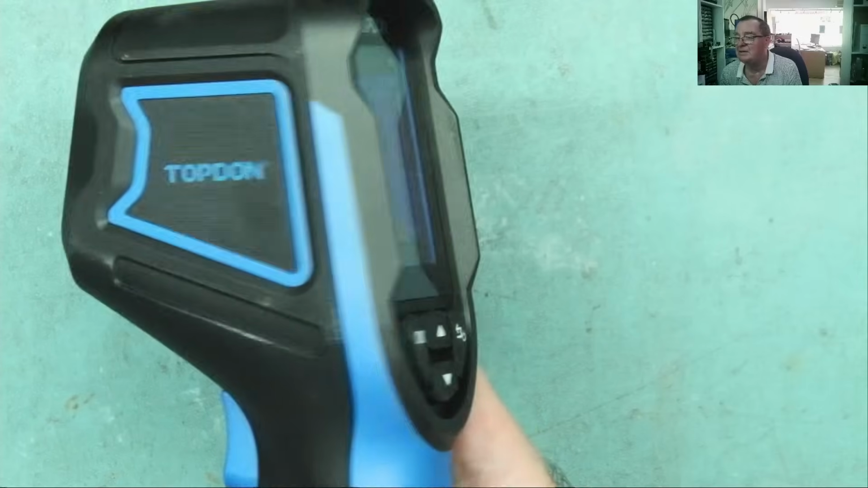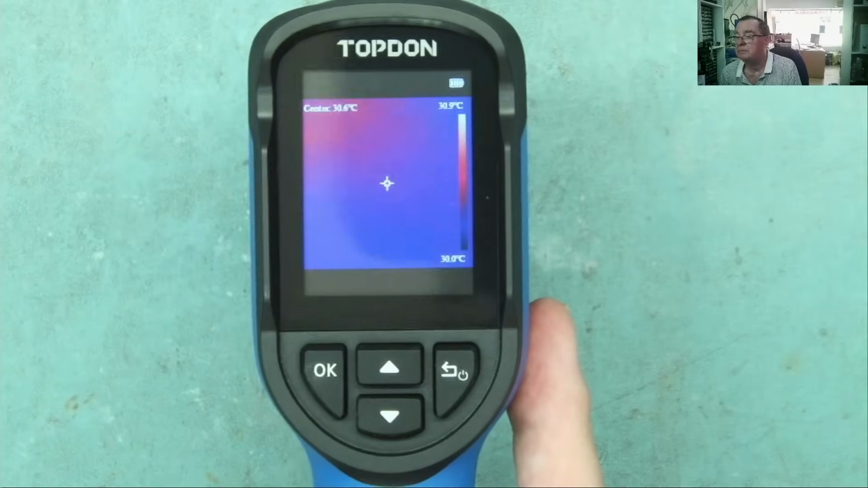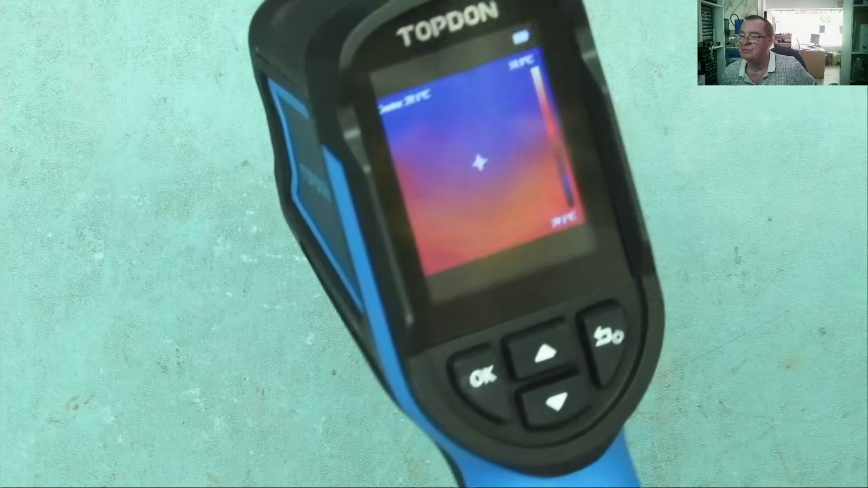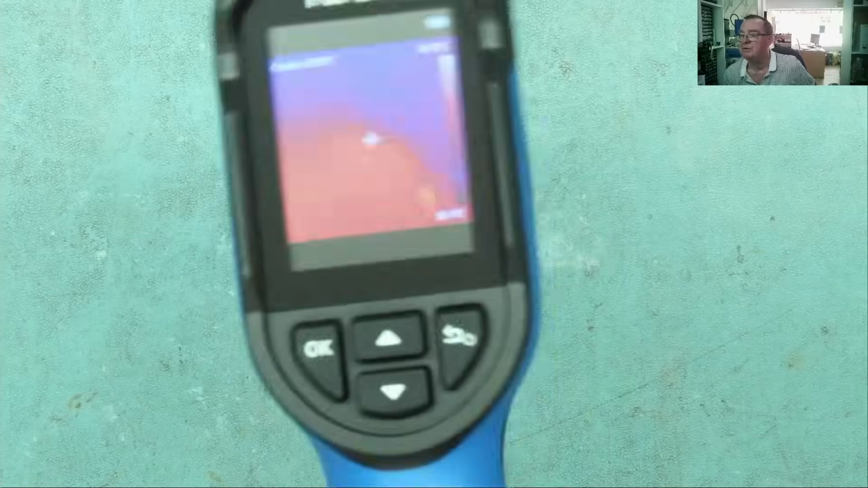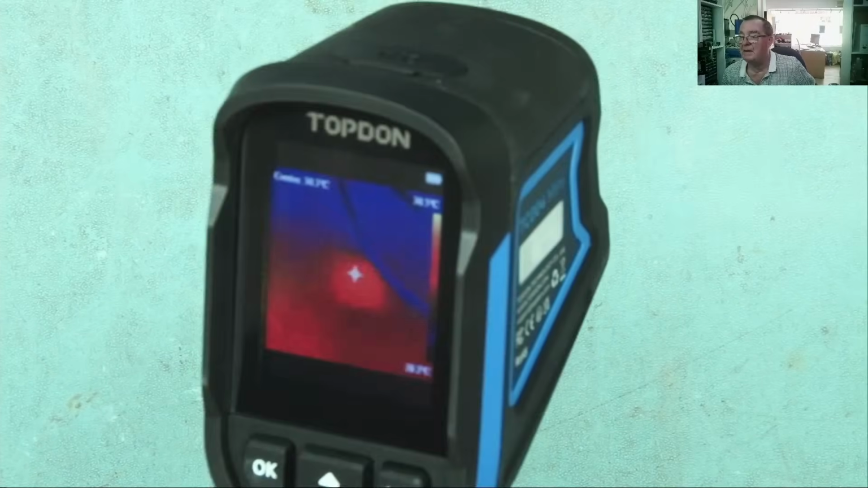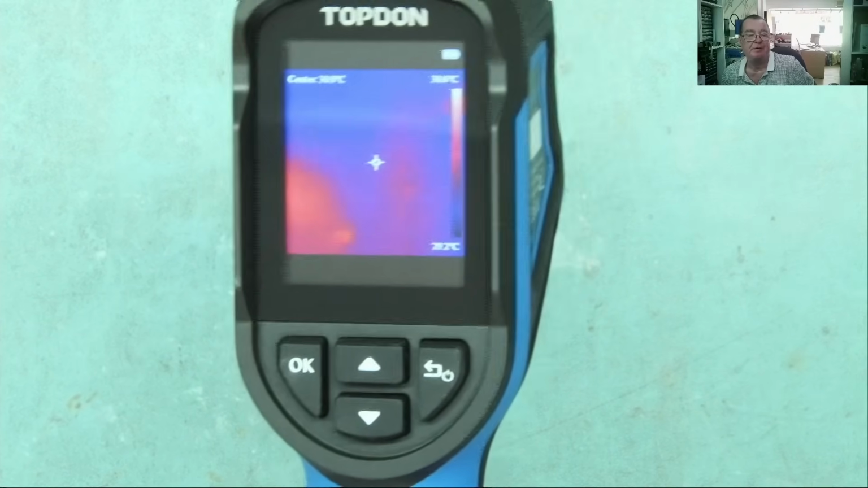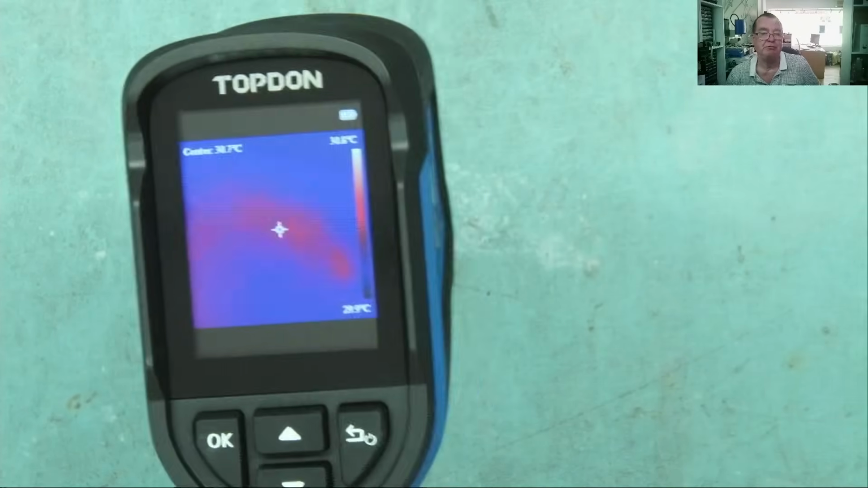Okay, so that is the TC004 Mini. If you feel this suits your usage, give it a look. It's a nice little rugged device, I will give it that. It doesn't seem to be bothered by a bit of knocking about, as I mentioned, so that is a bonus. If you're more interested in the close-up work and such like, have a look for a thermal cam with a macro lens. Okay, so I hope you think that was an honest review.